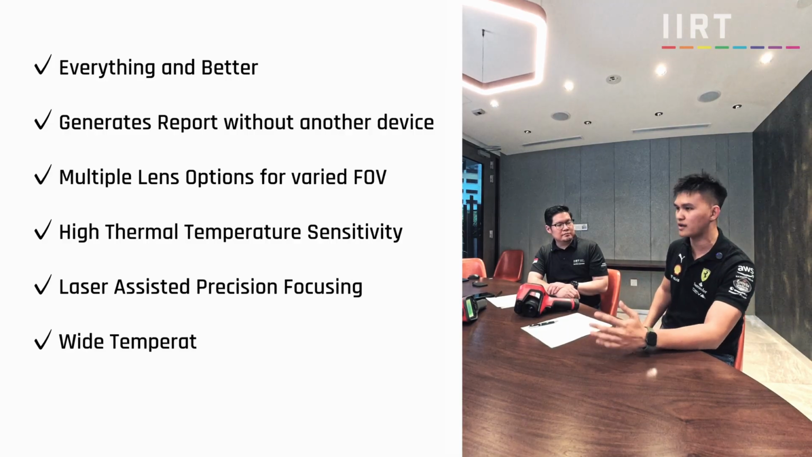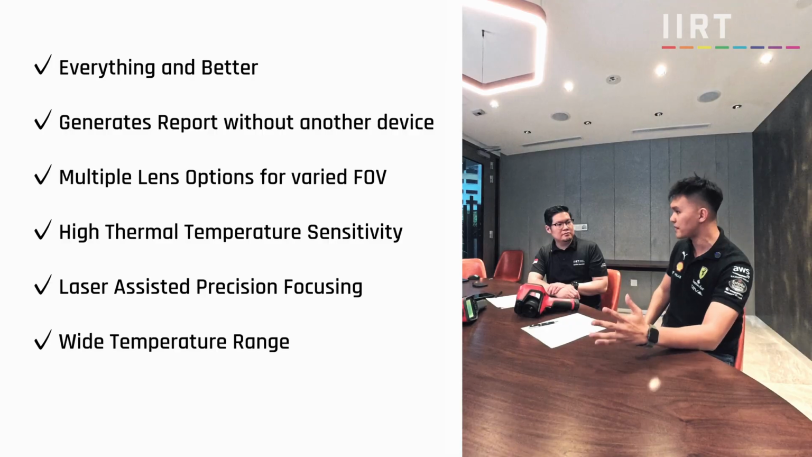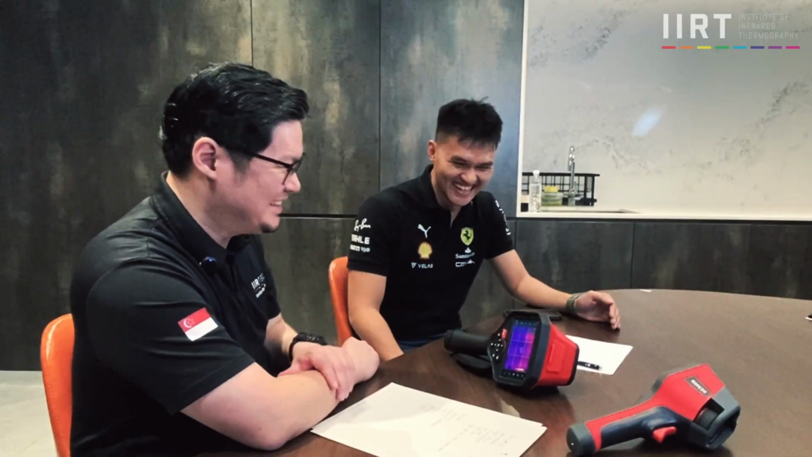So if you ask me what the applications are, they will be massive. If I were to say everything out, I would have to sign an NDA. So of course, today I'm not going to name anyone, but there are a lot of customers that use it for facade measurement. Like I just explained, it allows us to use different lenses to capture at different distances.